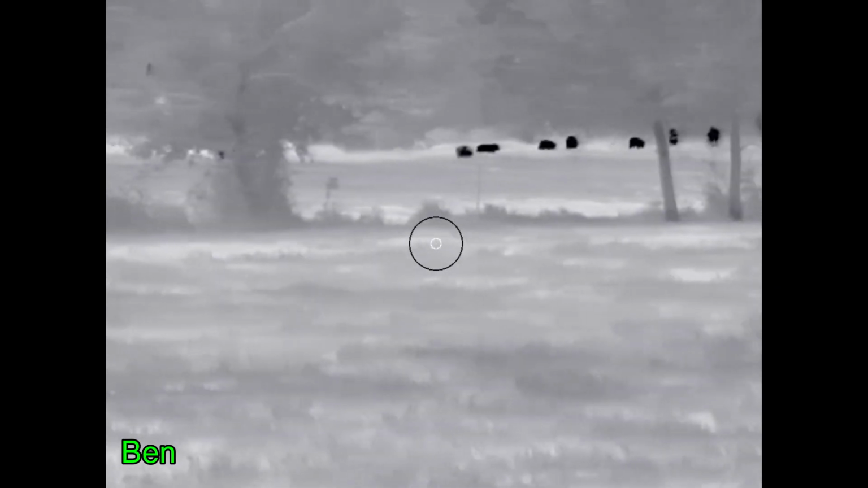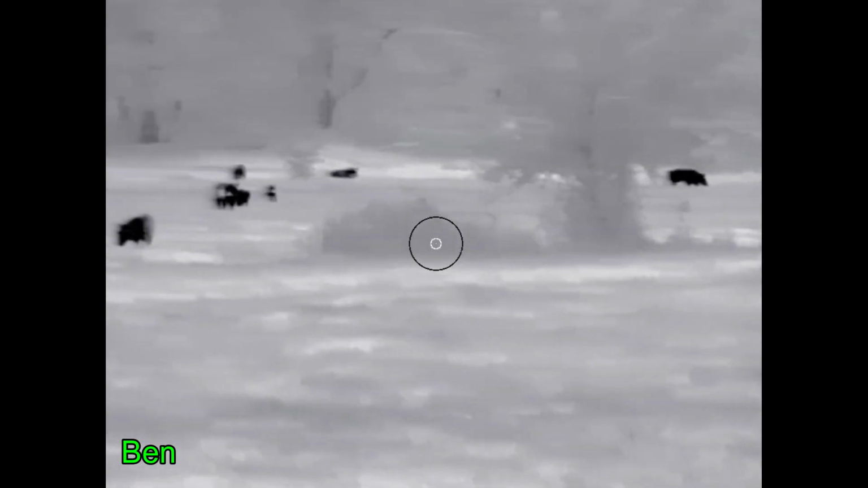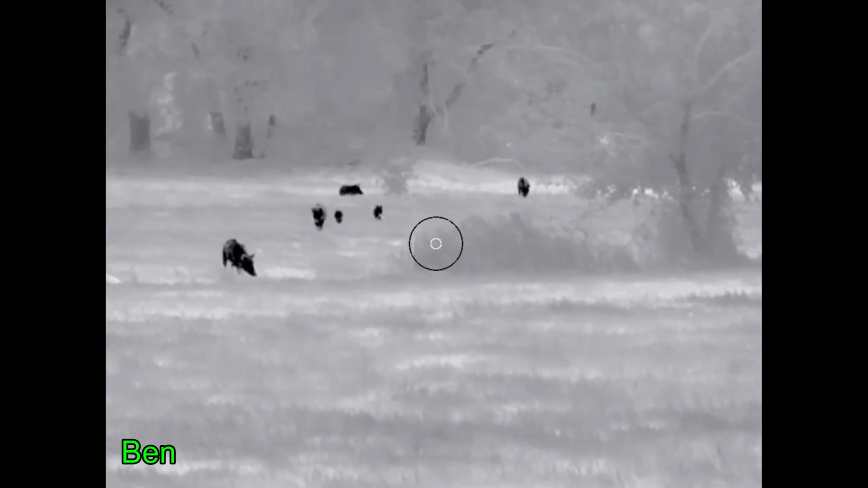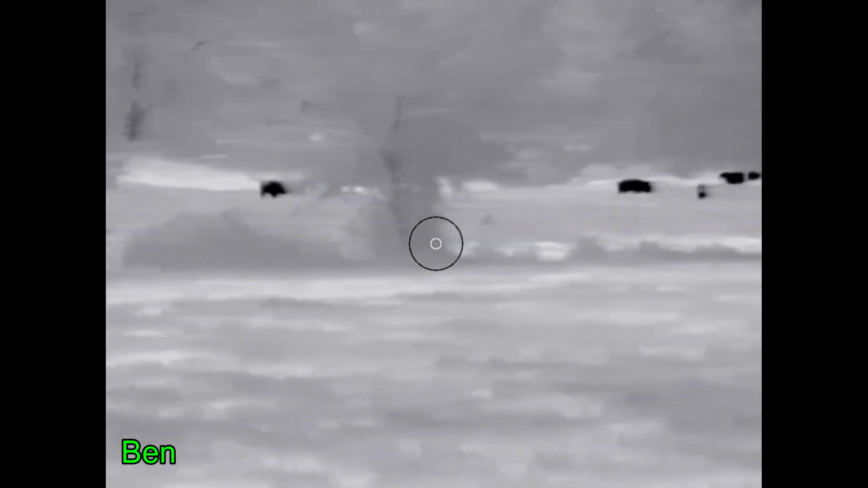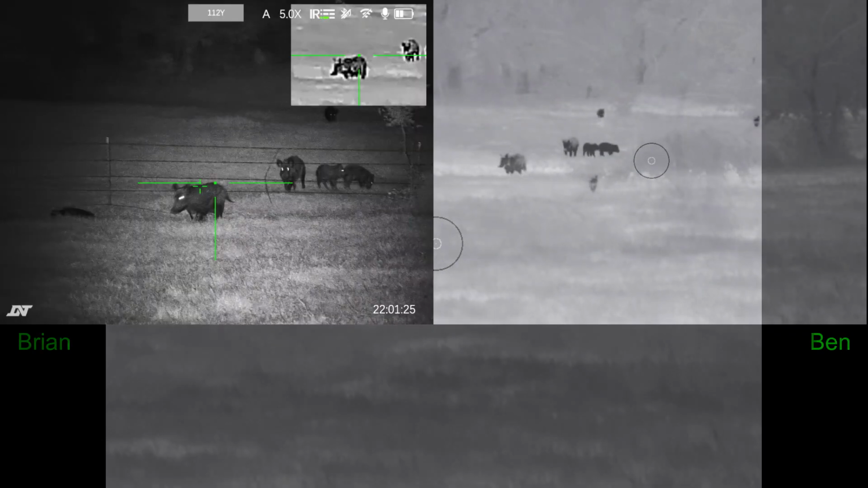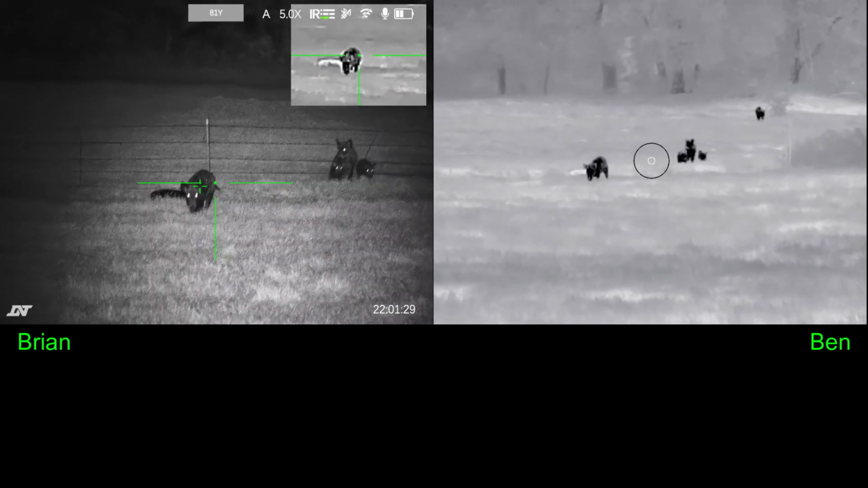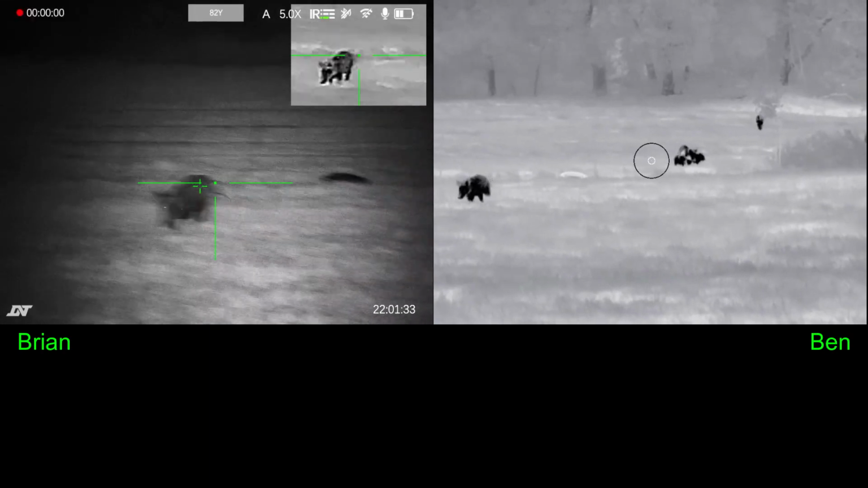The only problem was the sow leading some of the hogs in our direction is going to come too close. Now most of the hogs are just meandering in the background, but as you'll see in just a second, I'm going to take aim on the lead hog as my video comes up. I'll get the one that's trailing. Take the lead. And Ben's going to take one of the trailing hogs.